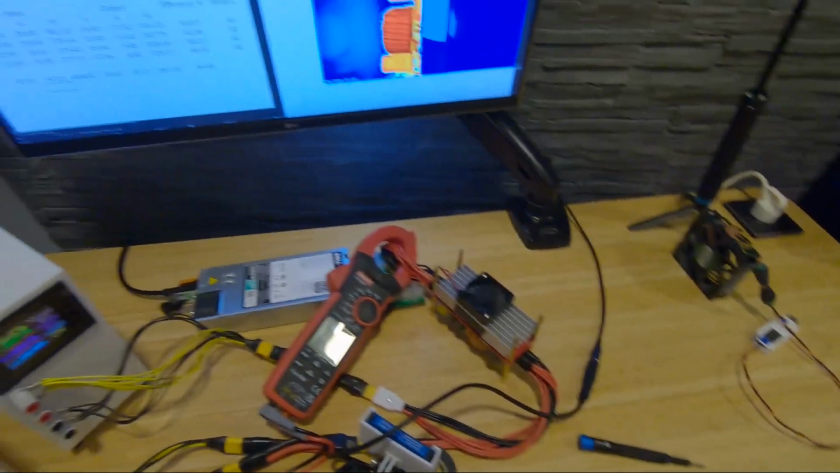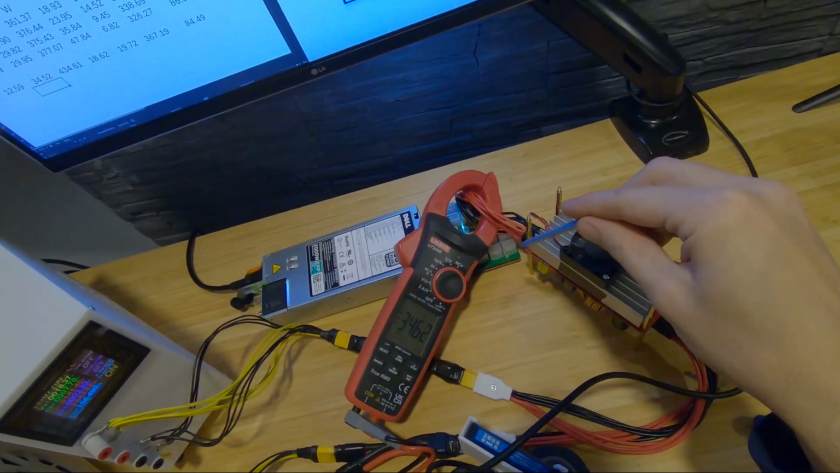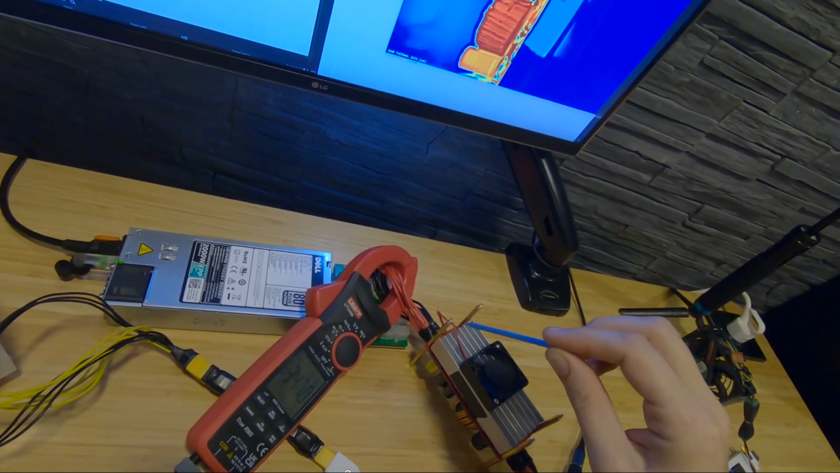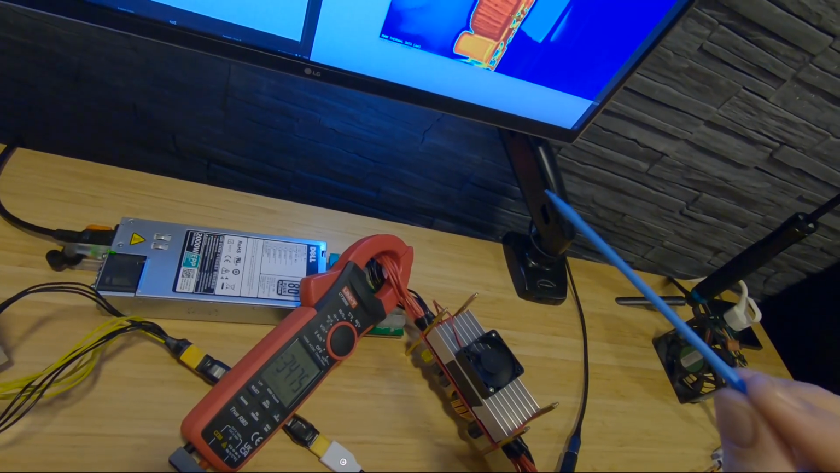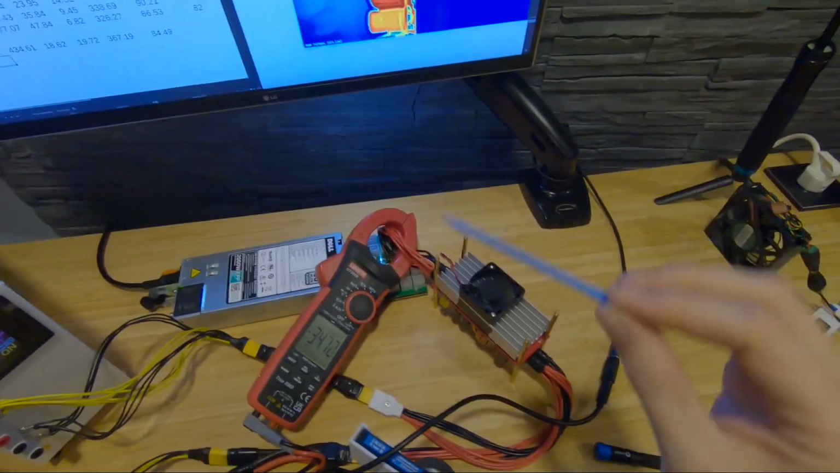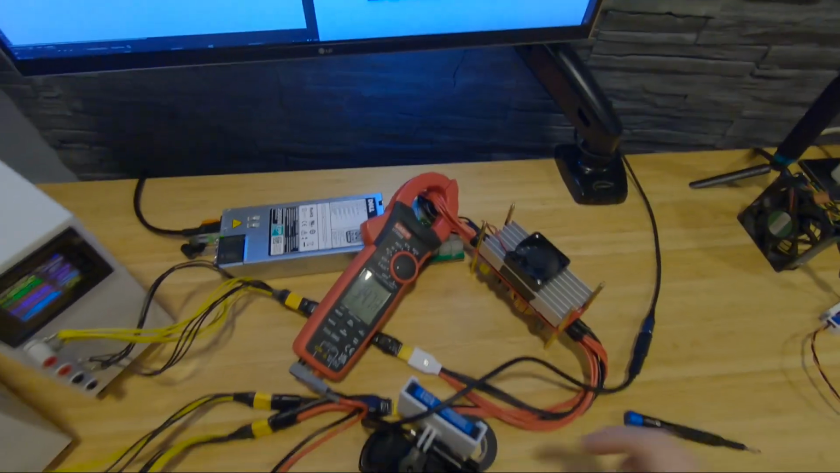We're half an hour in. Our temperature at the fuse is 90 degrees Celsius. It shouldn't go more than 85 from what I've searched. The coil is at 90 degrees Celsius.